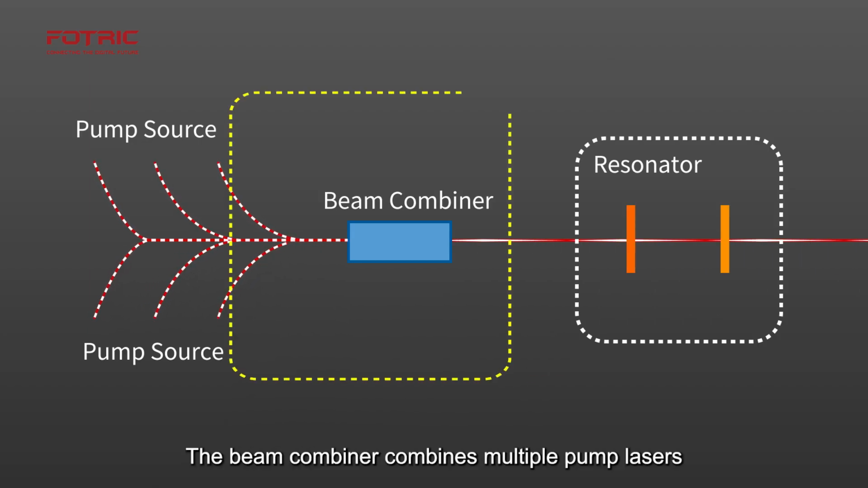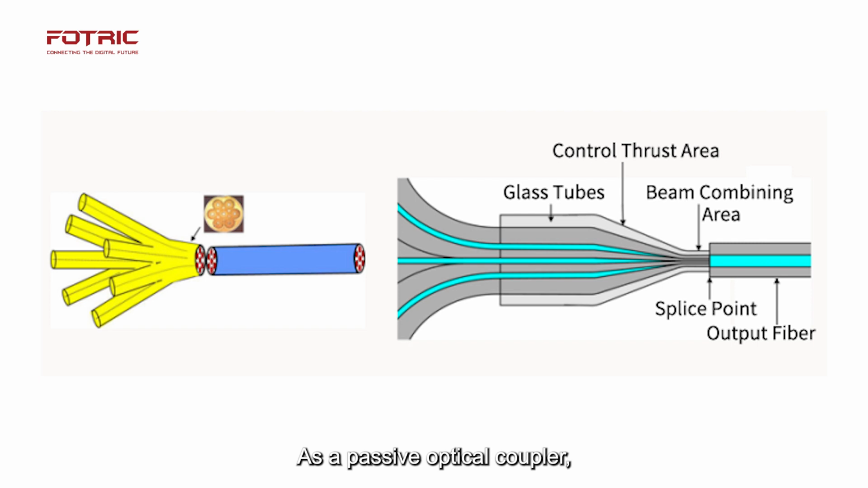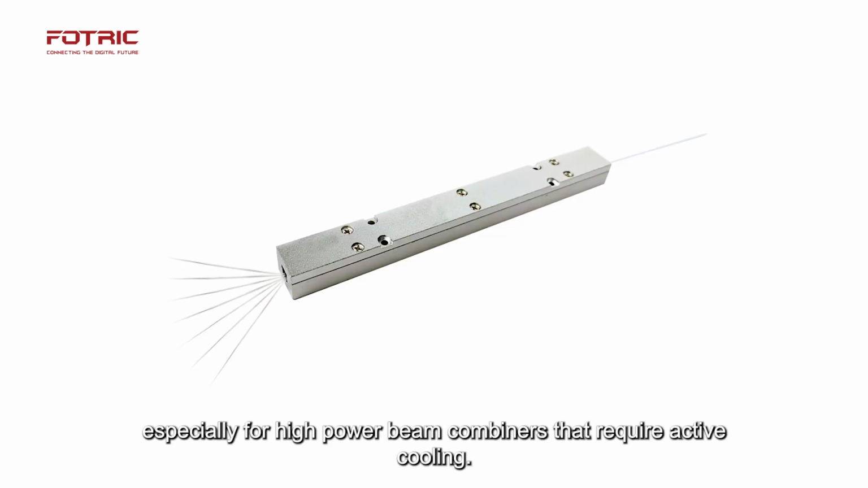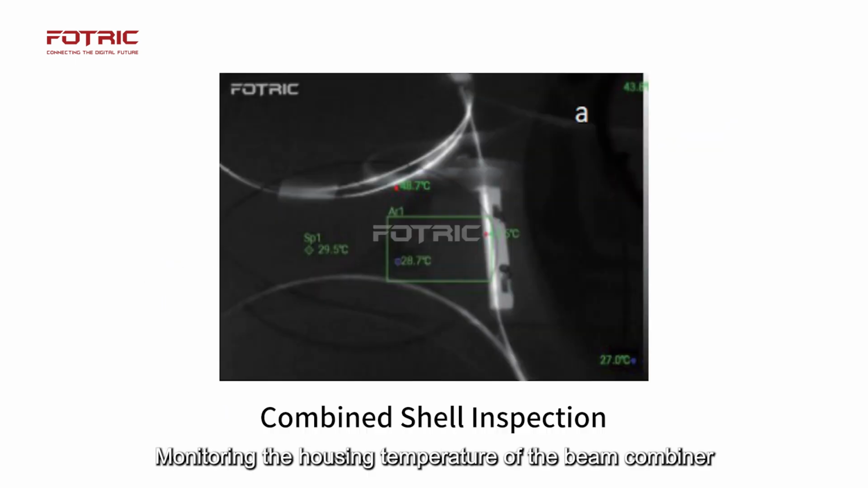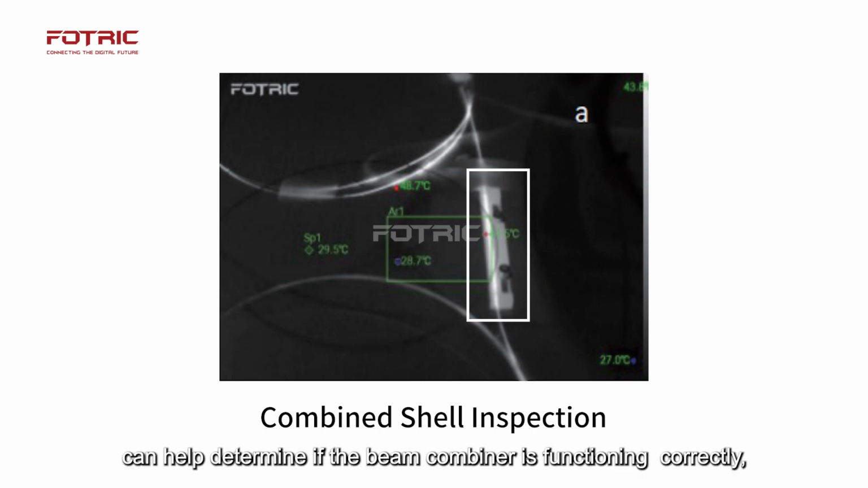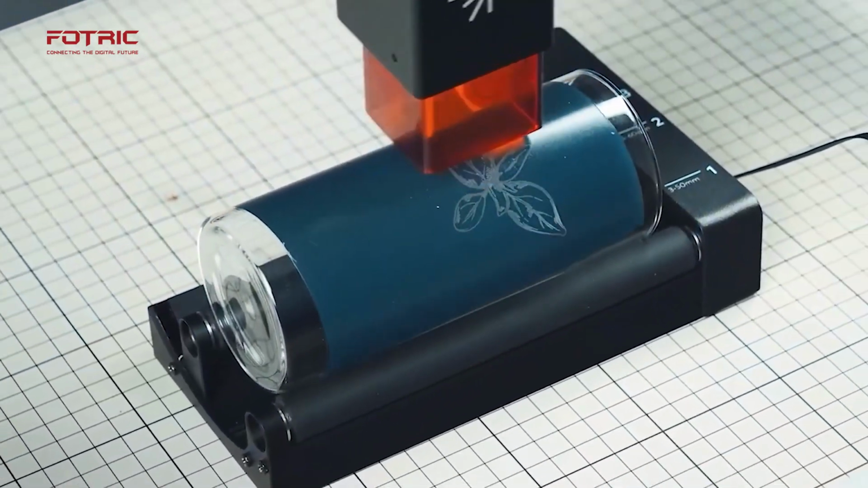The beam combiner combines multiple pump lasers into one high-power laser beam for output. As a passive optical coupler, the beam combiner incurs significant optical power loss, especially for high-power beam combiners that require active cooling. Monitoring the housing temperature of the beam combiner using a thermal imager can help determine if the beam combiner is functioning correctly, thereby improving product quality.